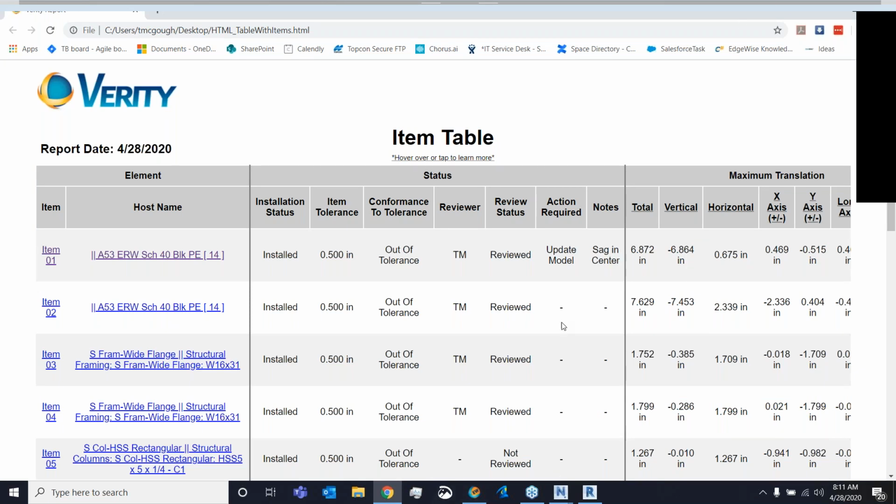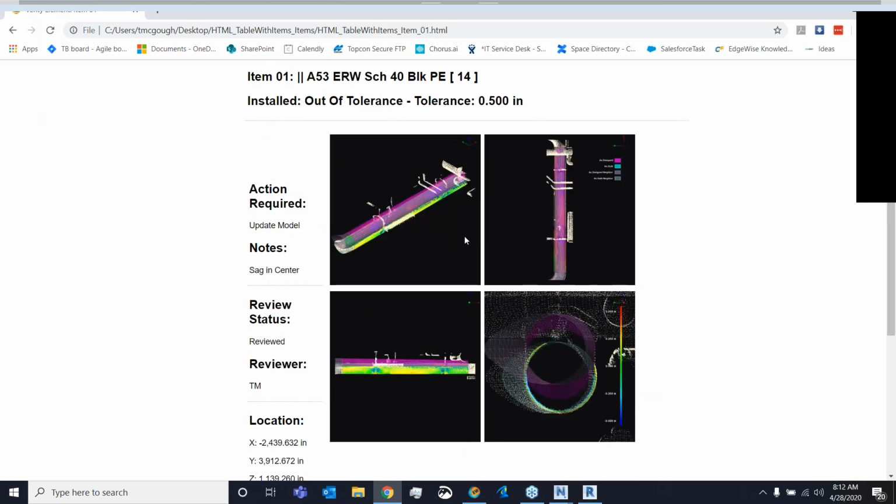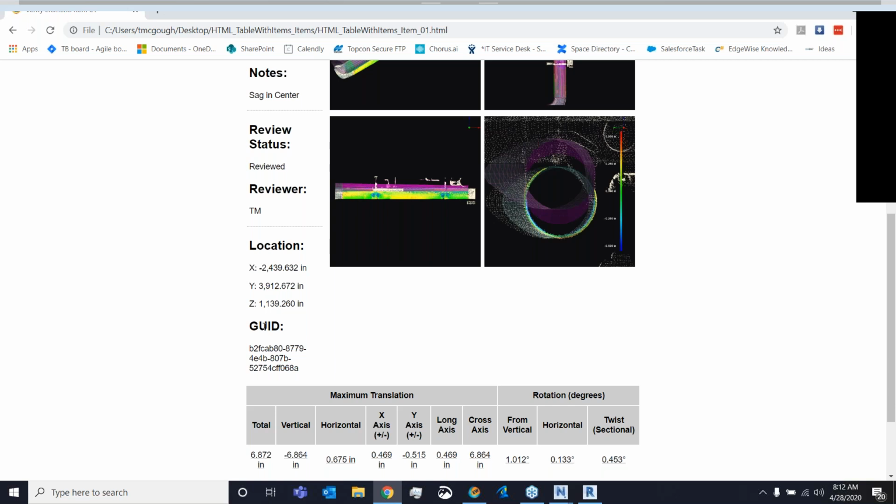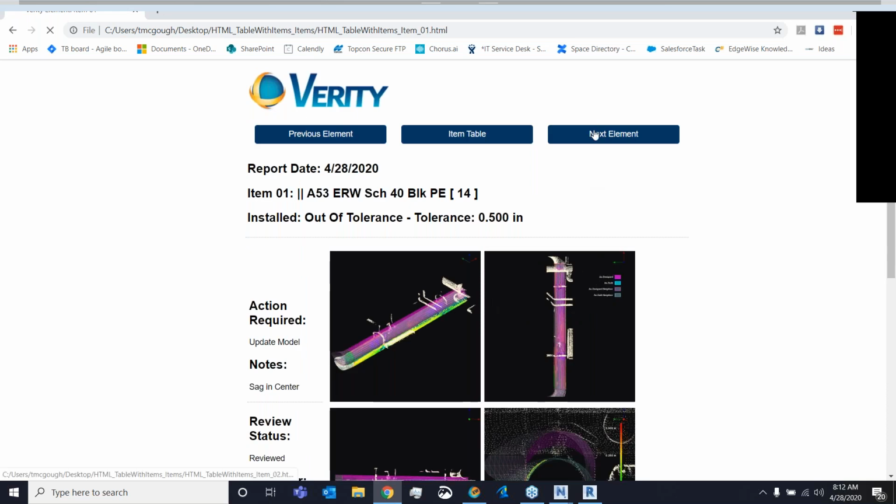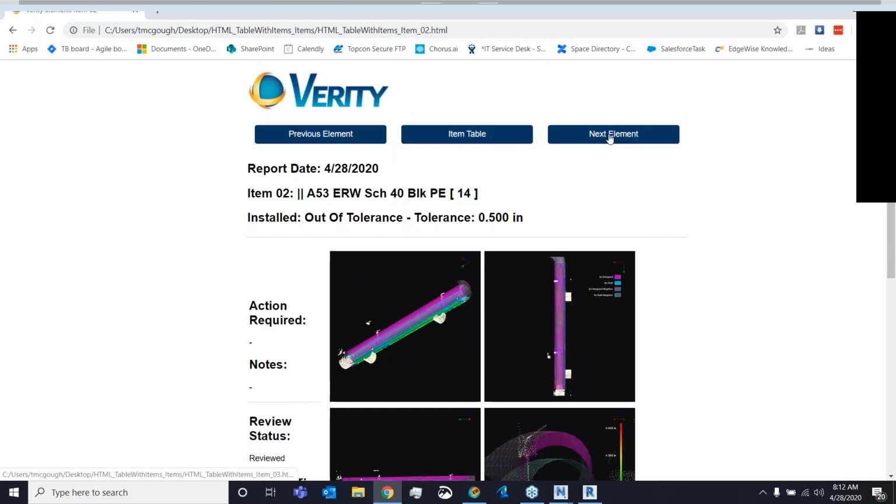All right, there we can see kind of my overall item table right here. And if I click on my individual item links, I can quickly see my kind of summary views right here. Any action required notes that's going to be present, element location, the project X, Y, and Z coordinates, as well as all my numerics down here for this element. And again, I can quickly scroll through, checking things out.